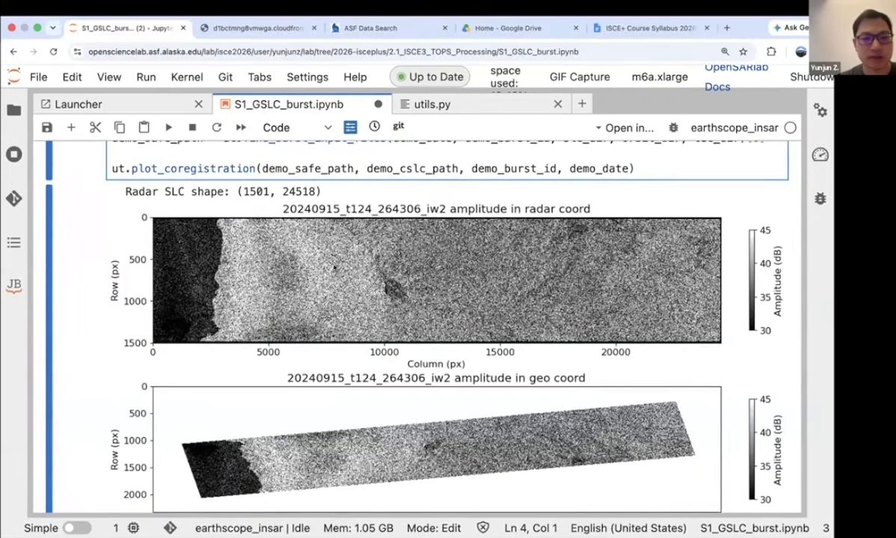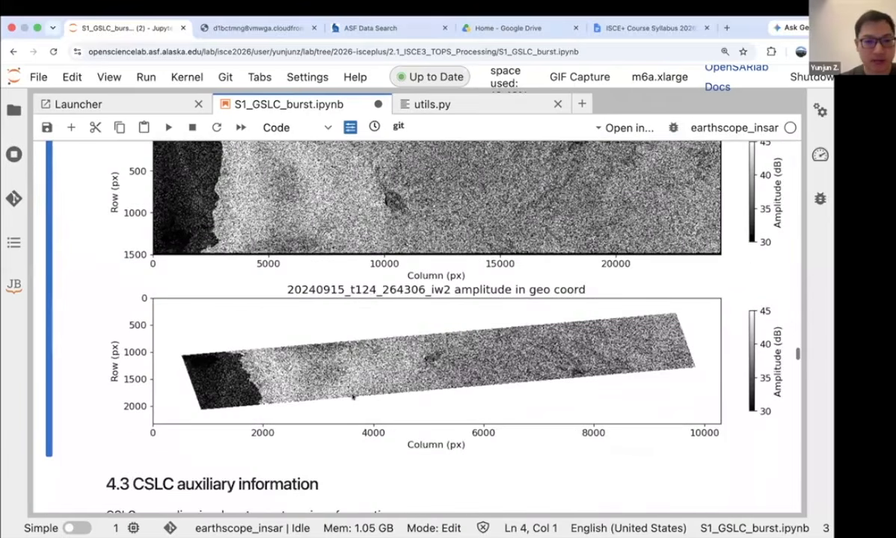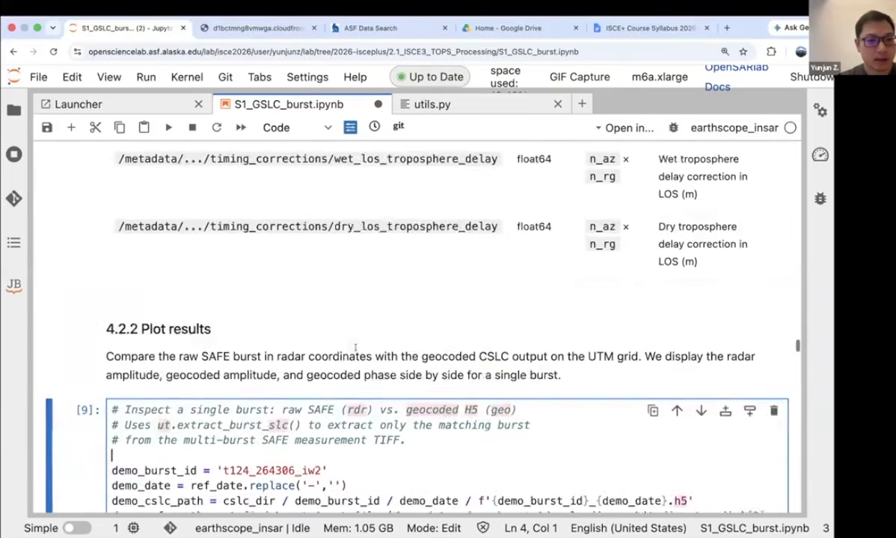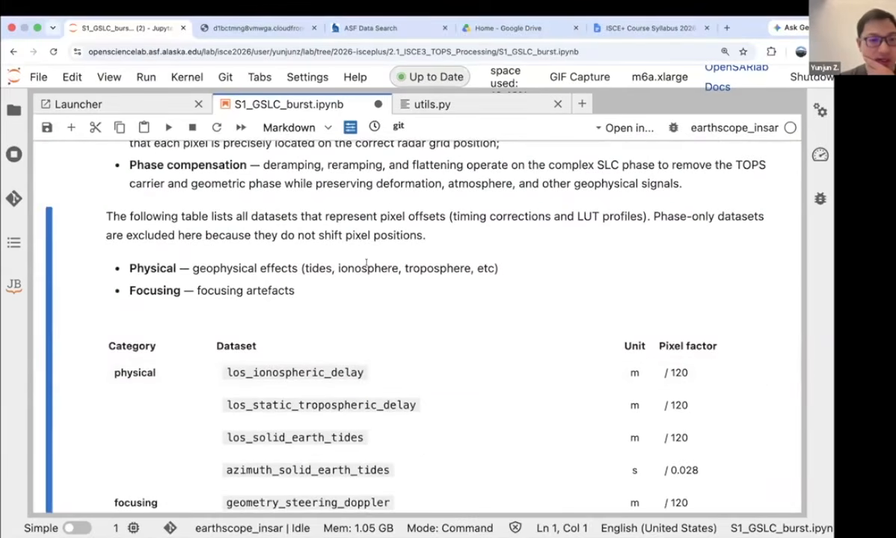And these are the input, which is the downloaded SLC burst in the radar coordinates. And these are in the geo coordinates from here. Okay. And you can see the nice thing is this is already rotated, so everything is already in geo coordinates, in the UTM coordinates, more specifically. Okay, now after that, let's see what exactly we're doing here.